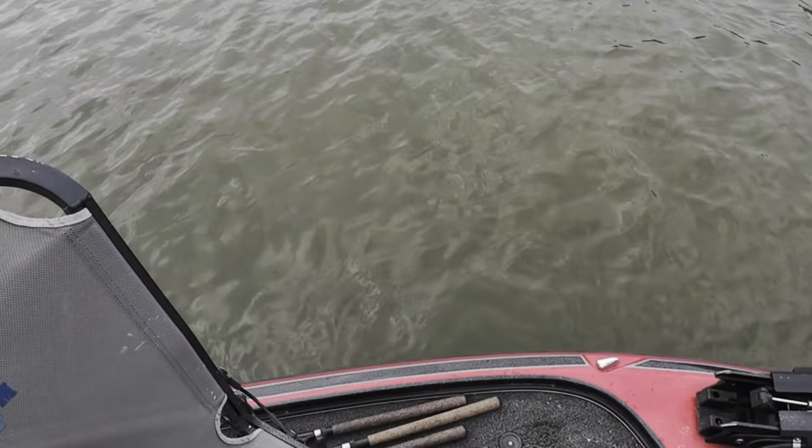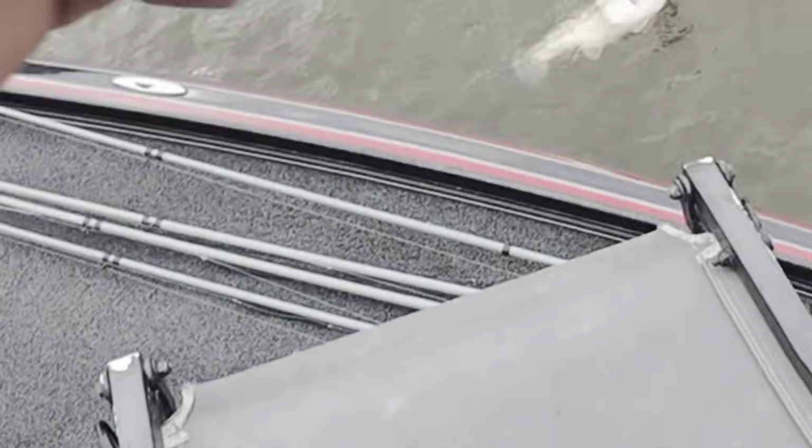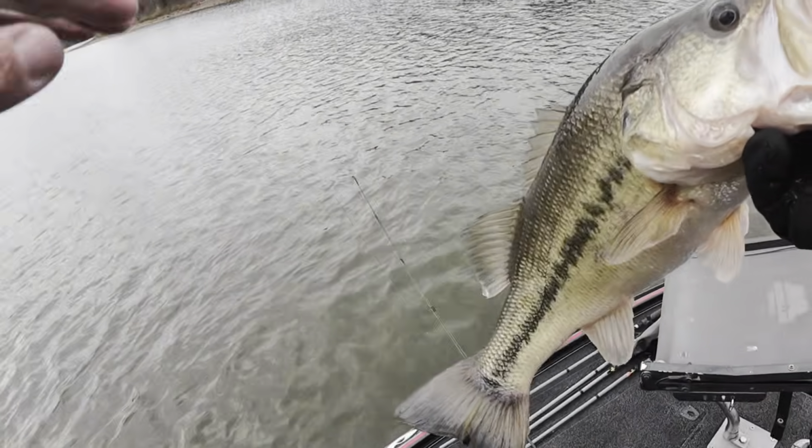All right, guys, we got a good fish on. I believe it's a bass. He was all by himself. Oh yeah, good old bass. Check that out. See if I can boat flip him. Yeah, buddy, look at that. That is a nice bass, guys.